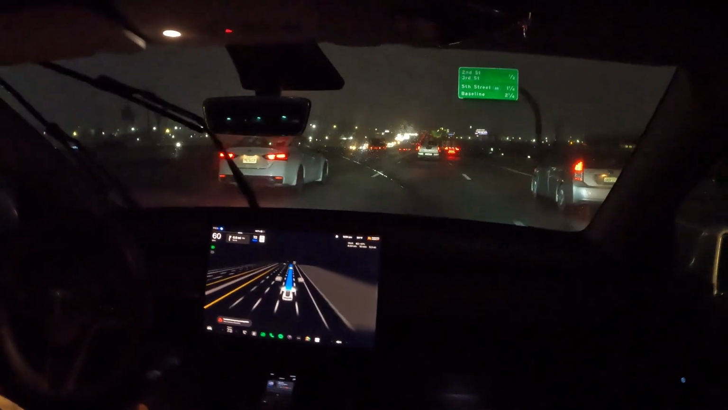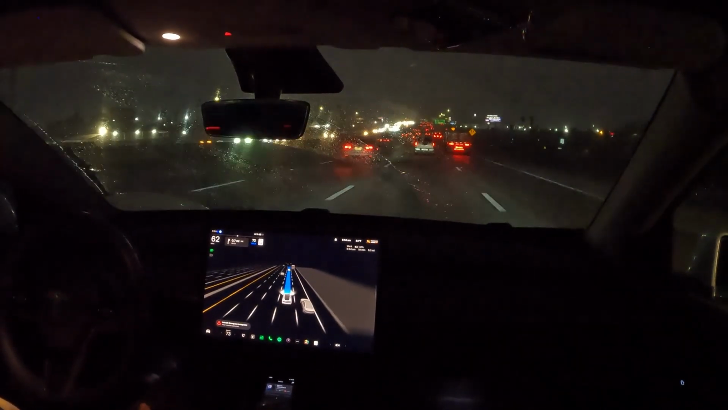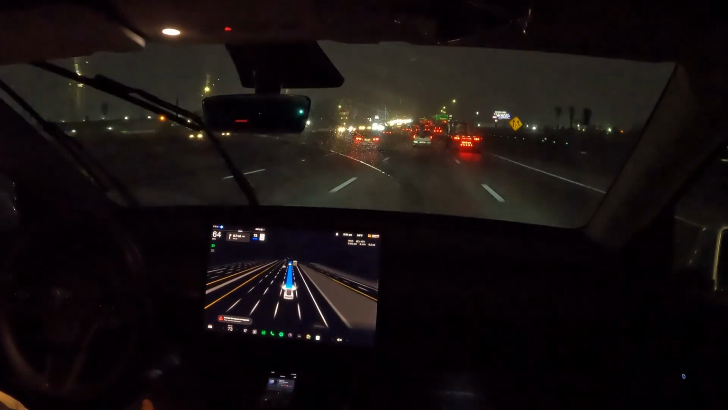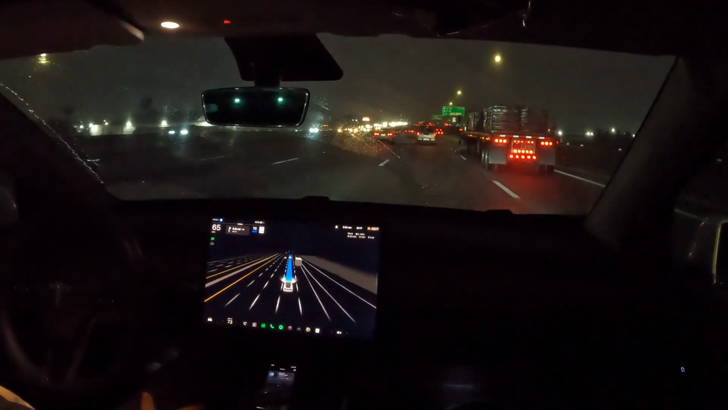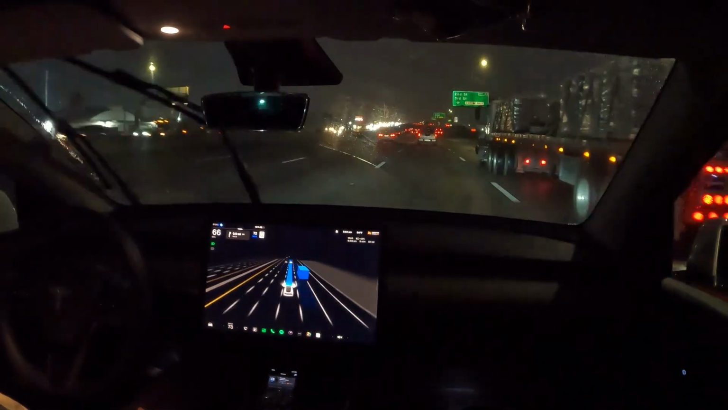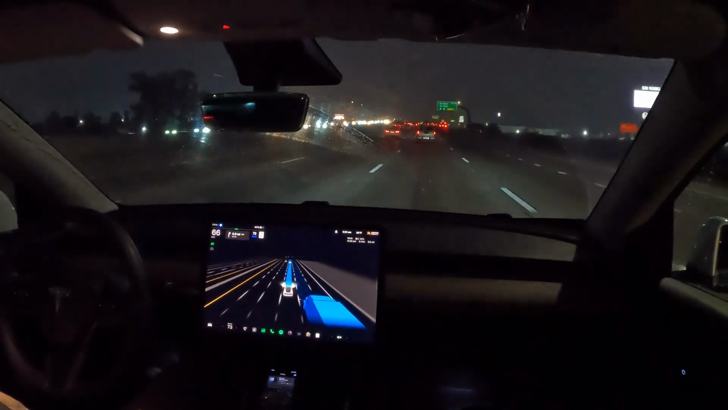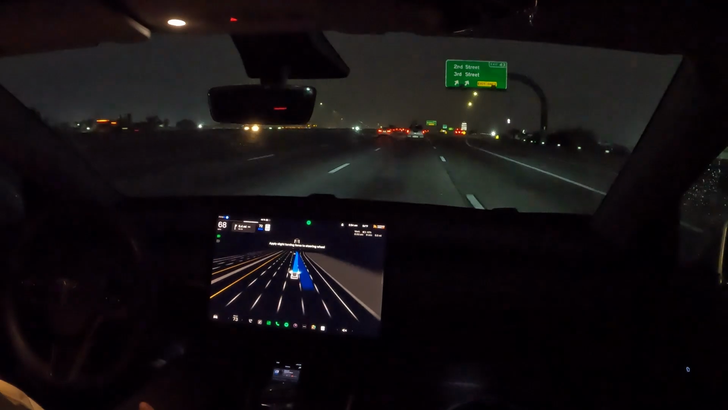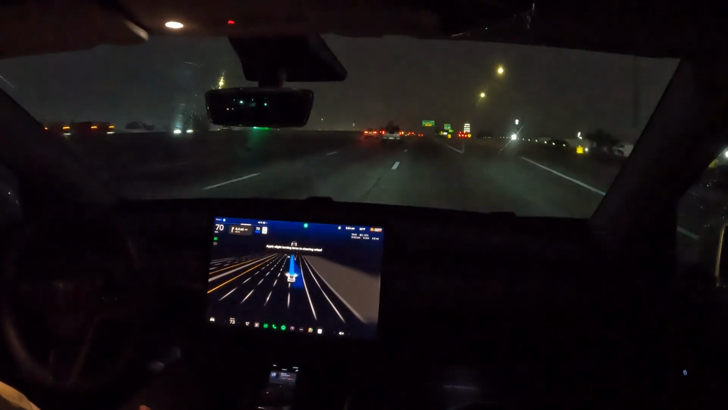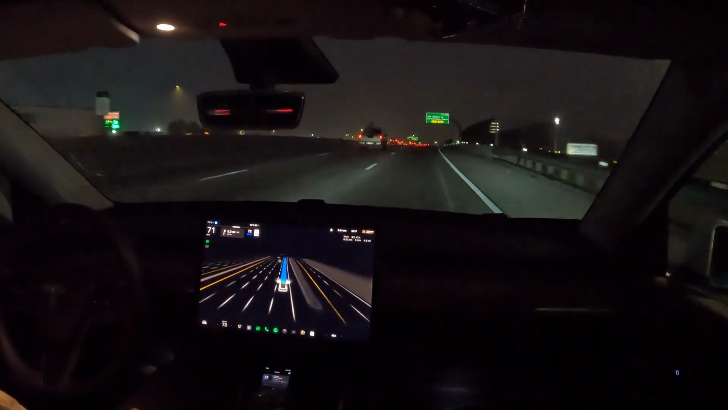It's really coming down, and as you guys can tell, it's not an issue for FSD. We're getting off in about 0.7 of a mile, so it's probably going in front of this semi, and then it's going to, yep, there you go. Perfect.